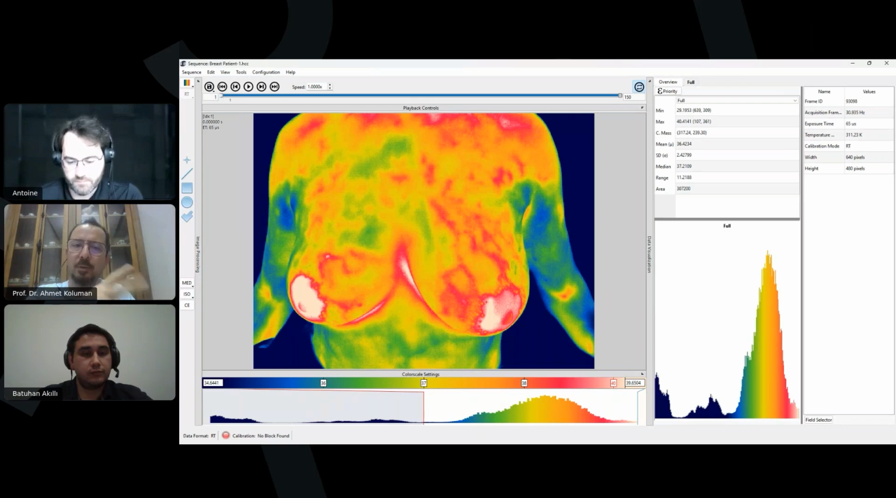Okay, we have two methods: active or dynamic, and static or passive. For the passive one, if I am at home, I'm talking about telemedicine, I want to screen myself, let's say monthly or bi-monthly. I do not have an option to cool myself down in a controlled environment. So static screening is ideal for telemedicine purposes at home.